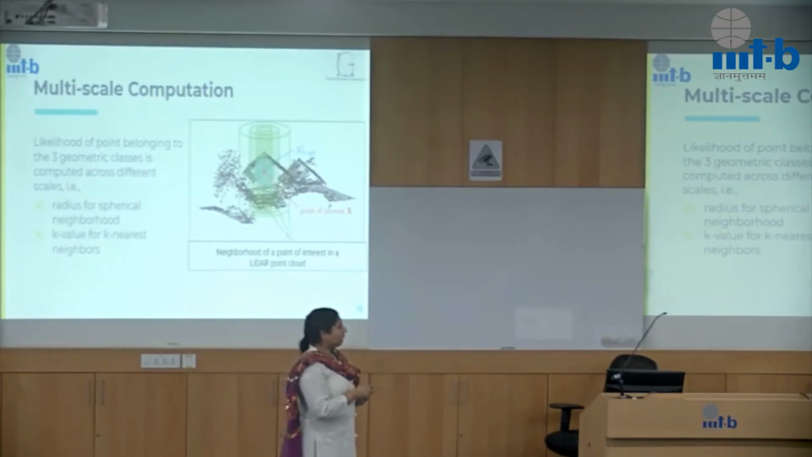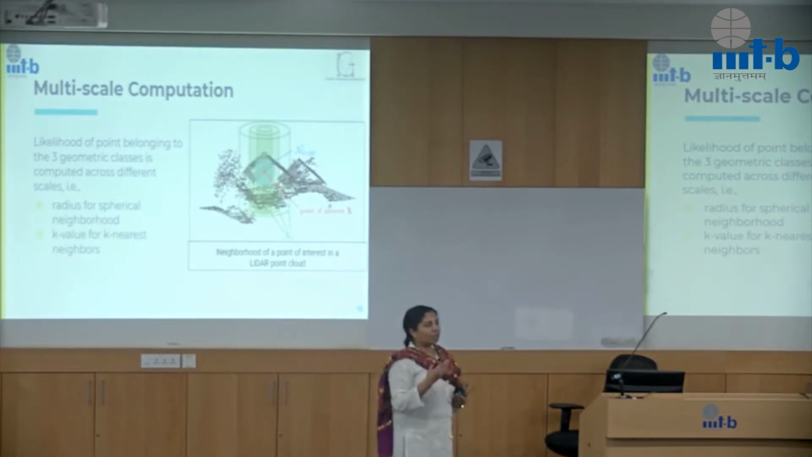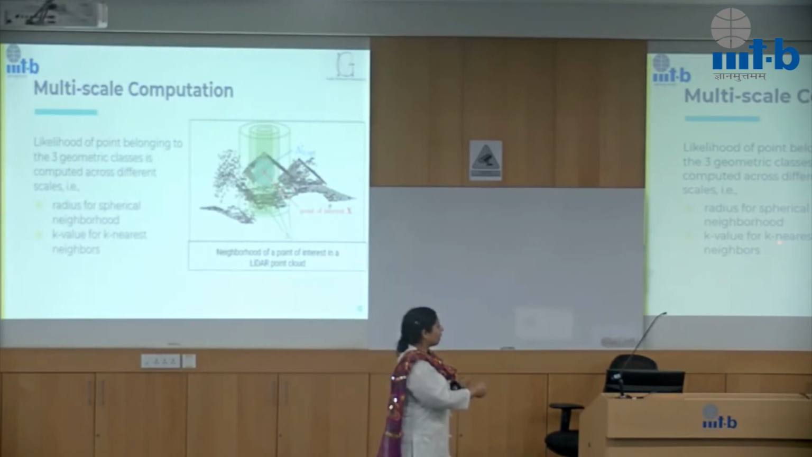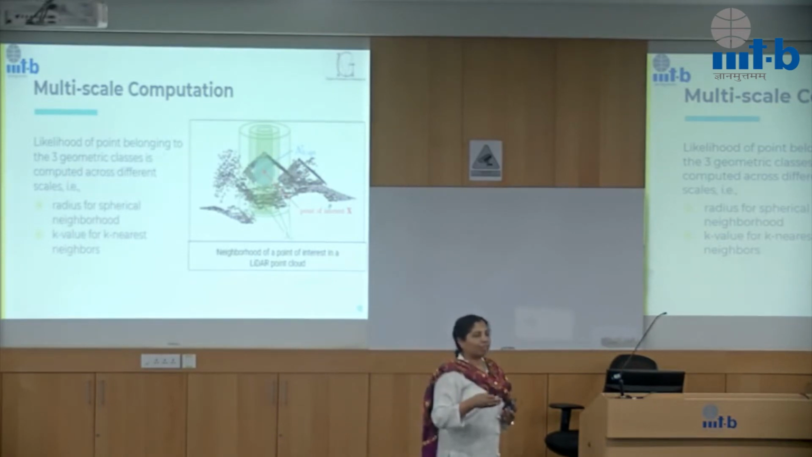So here the idea is, because there is so much variability in outdoor environments in the LiDAR point clouds, typically a single scale will not give you enough information, as in single scale as in a radius for the spherical neighborhood or the k value for the k nearest neighbor. So if I say I will find 10 nearest neighbors, it's unlikely that for all the points 10 nearest neighbors is going to give me the best information about that point. So it can vary, right?